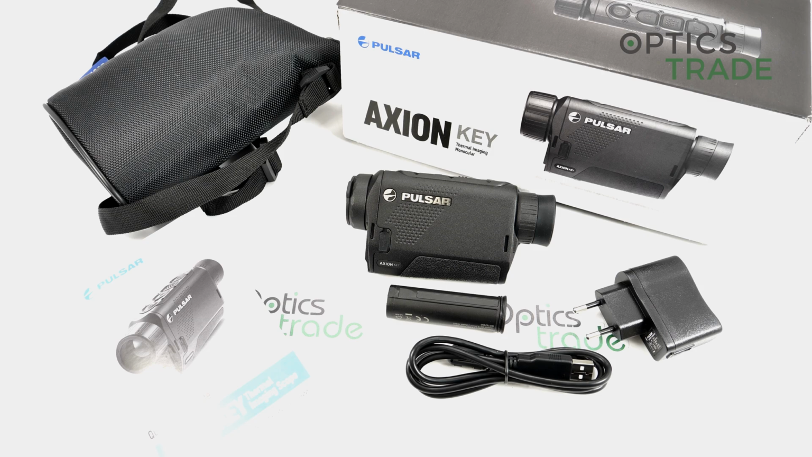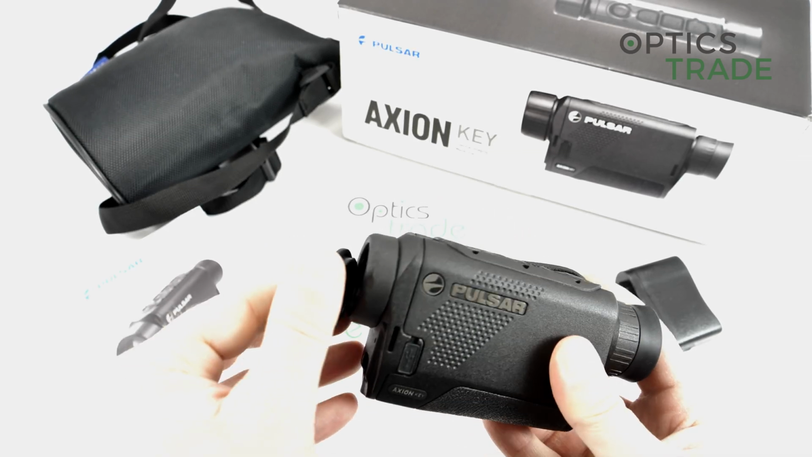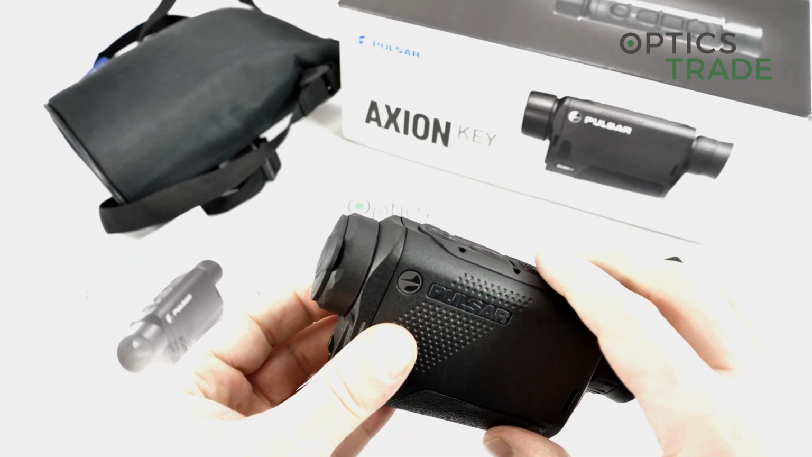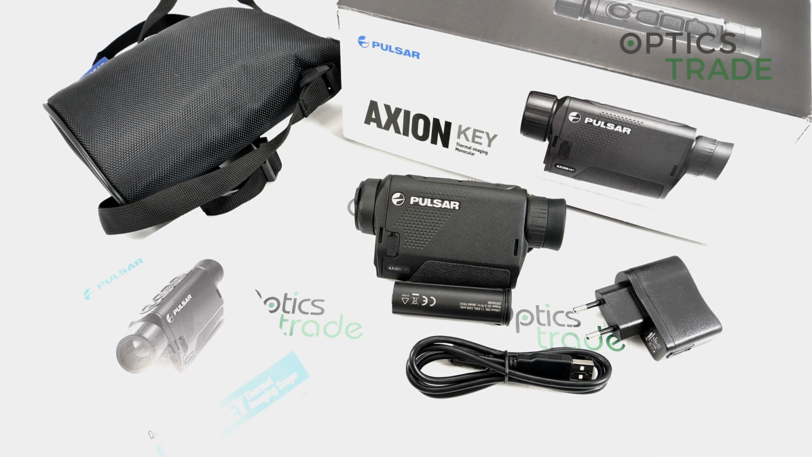This Axion Key is on the other side of the spectrum. It is true that when you compare it with other Pulsar devices, with other thermal cameras, the optical performance is normally a little bit, I would say, less satisfying. But this is normal, because if you look at Helion, it costs 2,500 euros or something like that. So this device is 2 times cheaper. But still, you're able to get 950 meters of detection range. And in a device for 1,000 euros or less, it's a really good result.